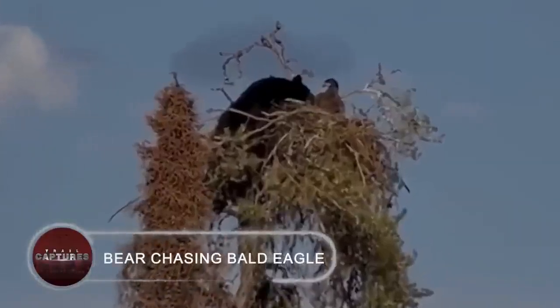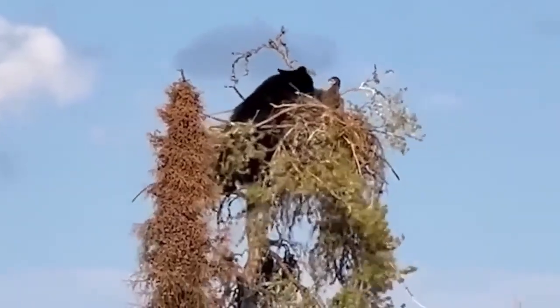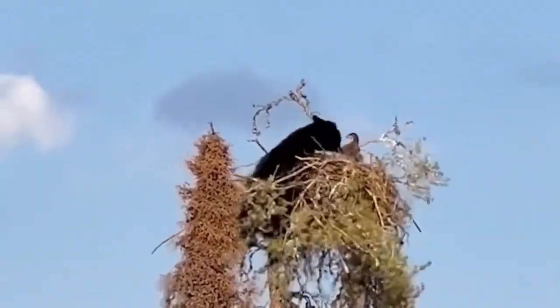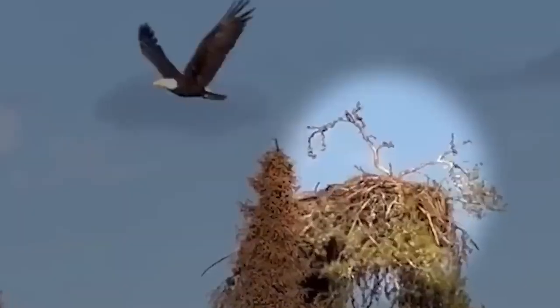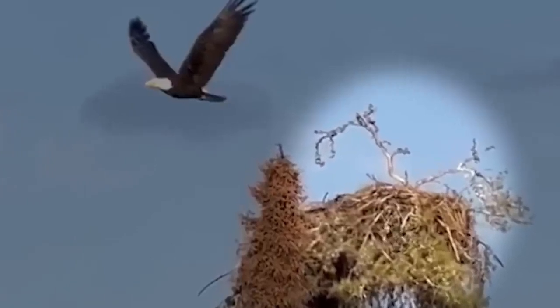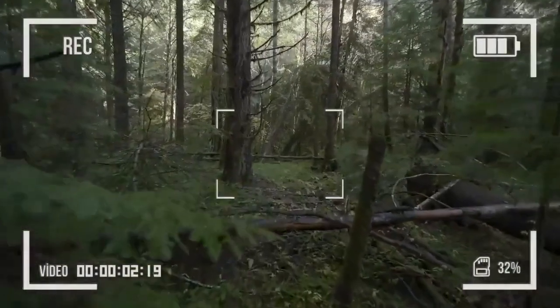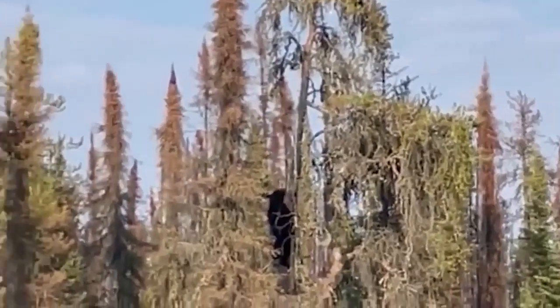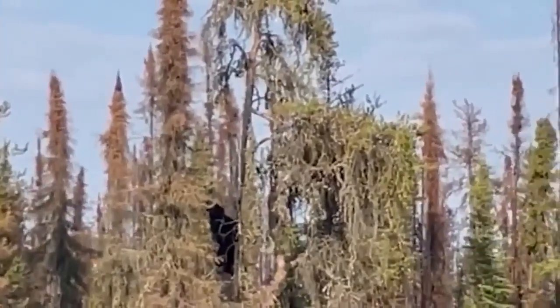Bear chasing bald eagle. This merely serves as evidence of how far a bear will go to obtain its meal. A family was fishing in northern Saskatchewan when they noticed an eagle's nest perched atop a towering tree. The scene was captured in a Canadian forest. However, a bear charged the tree and began attempting to scale it shortly after a few minutes had passed.